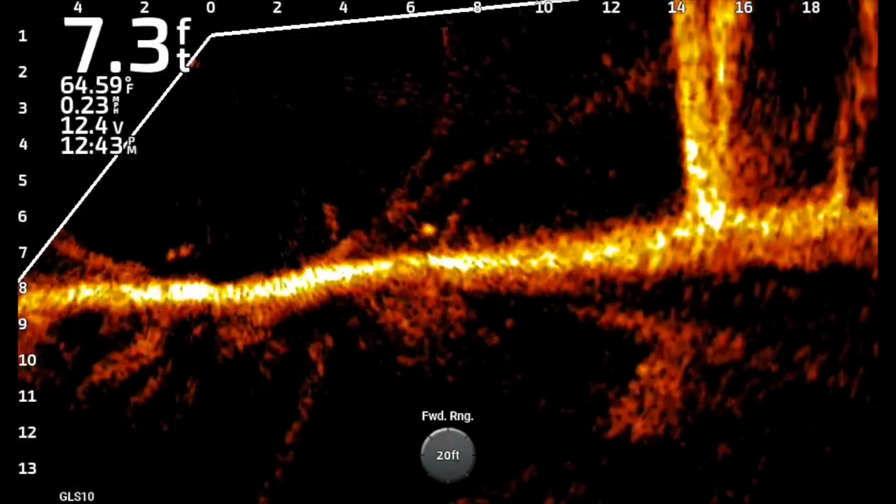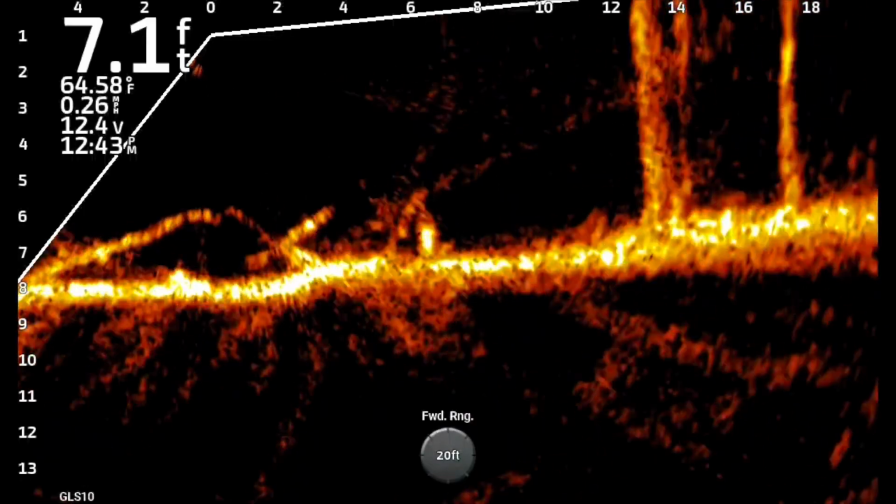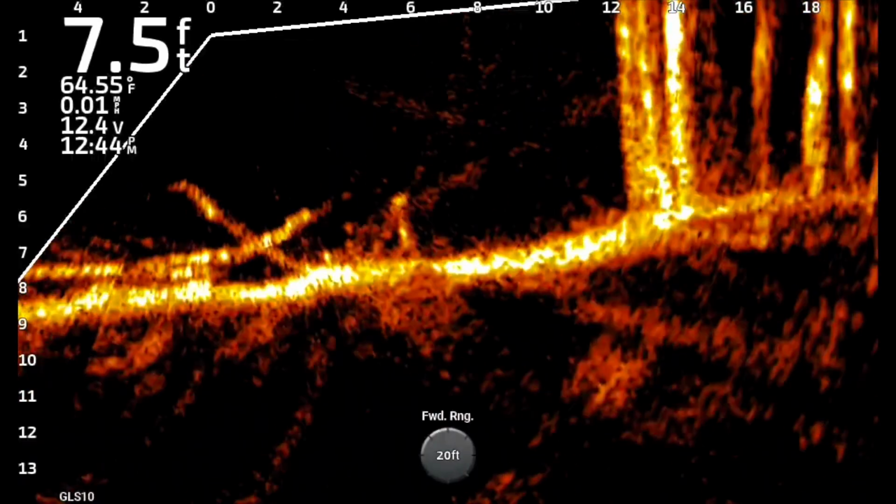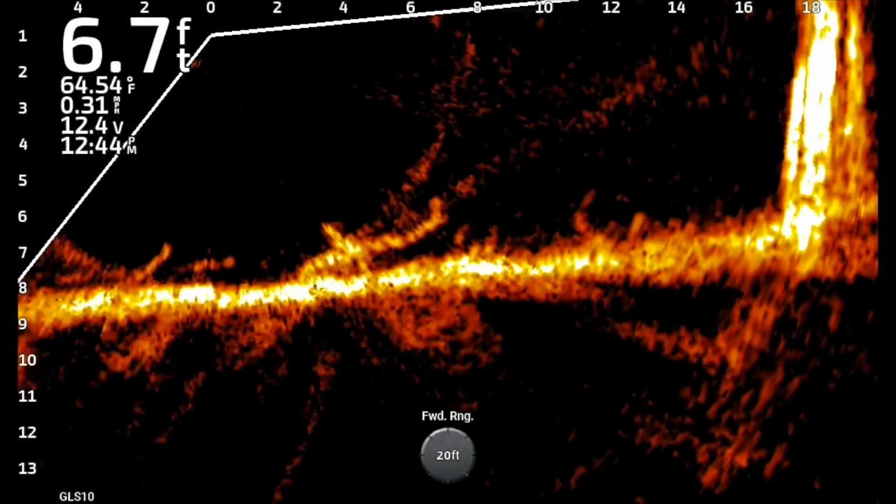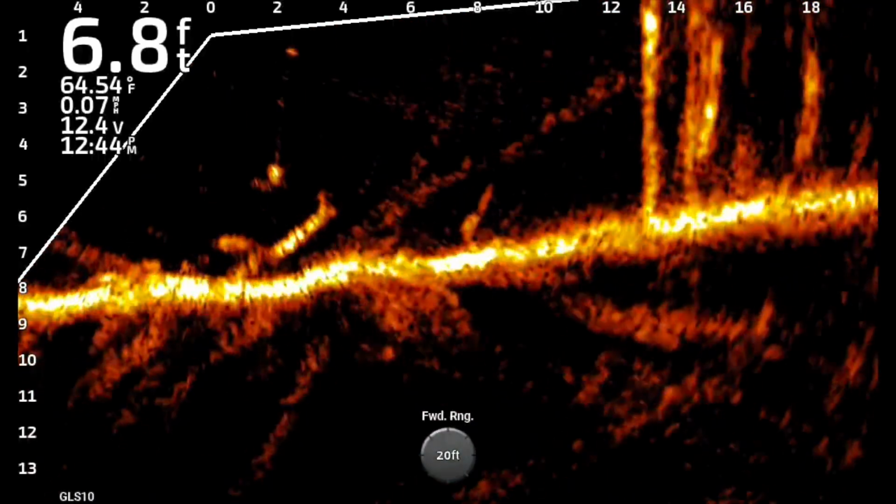Now, this is one of the things that I don't think is going to change a lot from body of water to body of water. It doesn't really matter if it's muddy because you're in such shallow water. These settings will remain pretty much firm. You may have to back off your gain just a little bit if you're seeing a little bit too much brightness, but I'm going to tell you, these look pretty good to me.